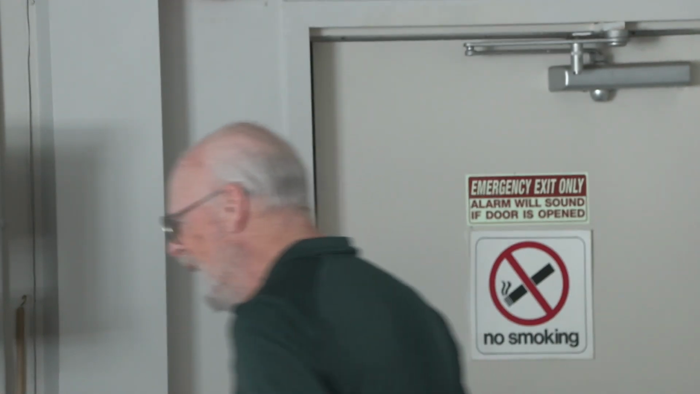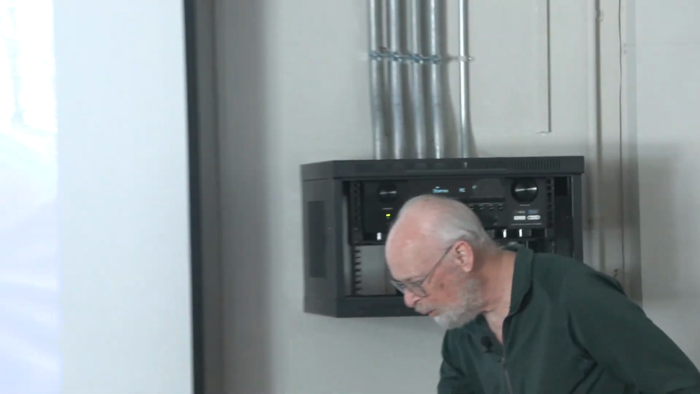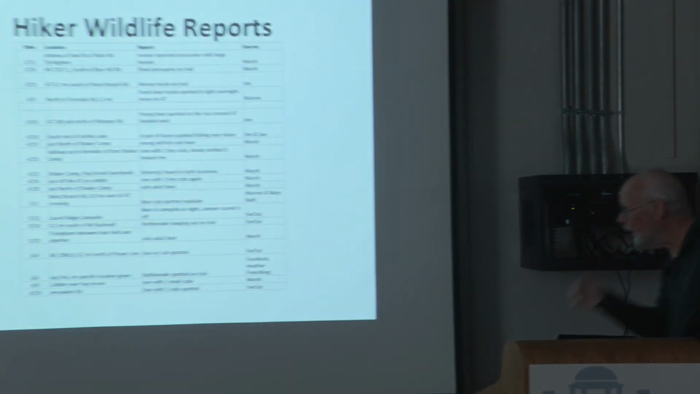Some of our trackers have them and do use them, but the ones we're using are all change out. Go check the batteries every 2 to 3 weeks. Change out the SD card. Take it home, put it in your laptop, and it's like Christmas. I wonder who's going to have showed up in the last few weeks. So that's the second major way we keep track of the wildlife.